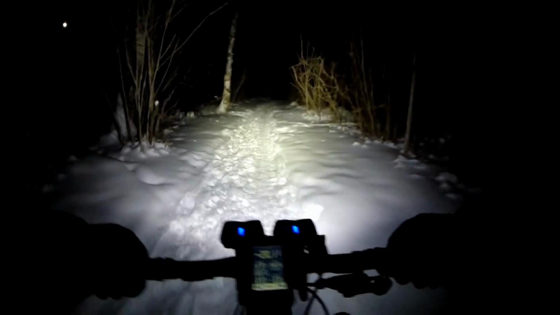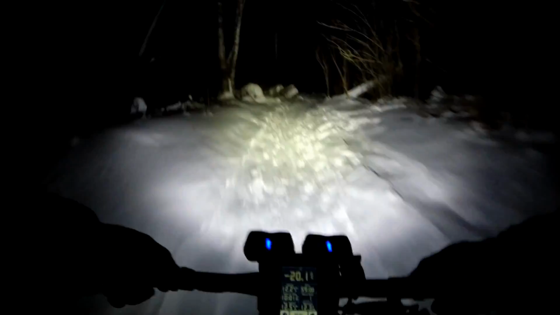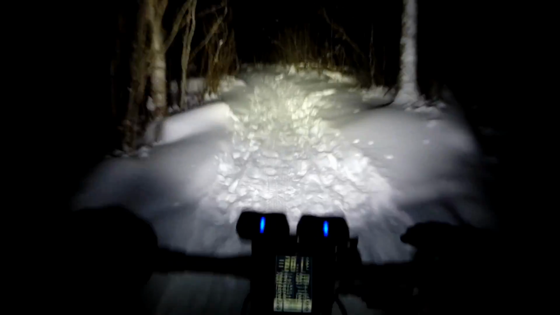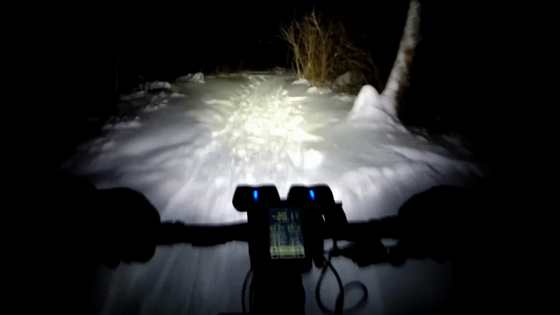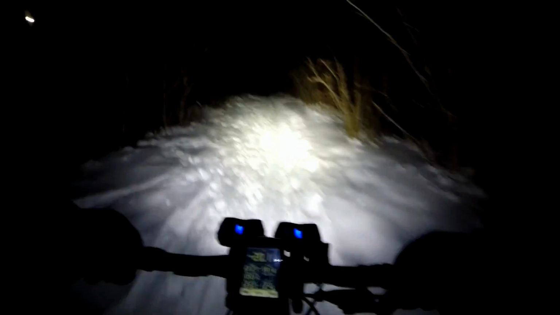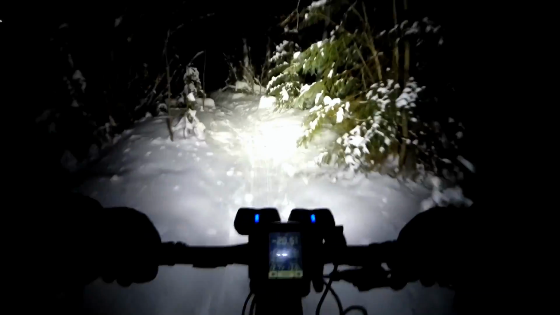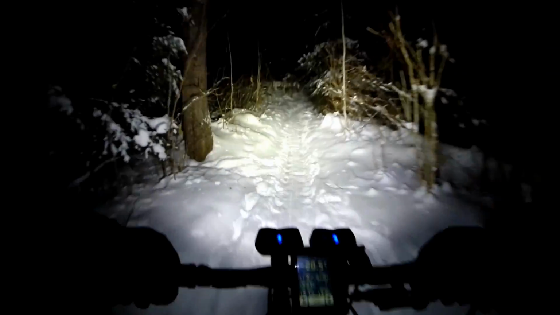It's pretty bumpy, human footprint bumpy. Section of downhill. So now we're going to go down the section of trail that had tons of trees down. So if we're lucky, they've been cleaned up.